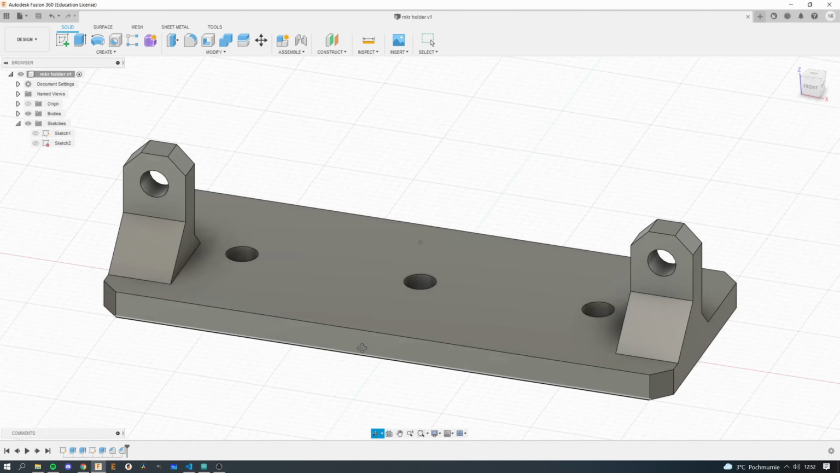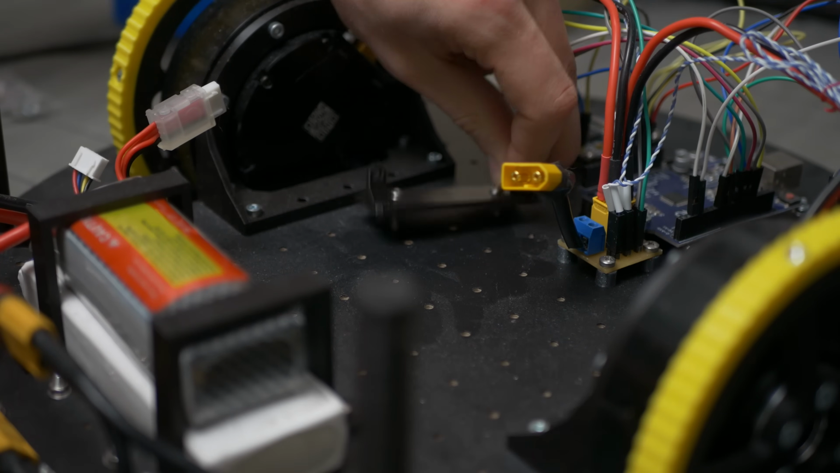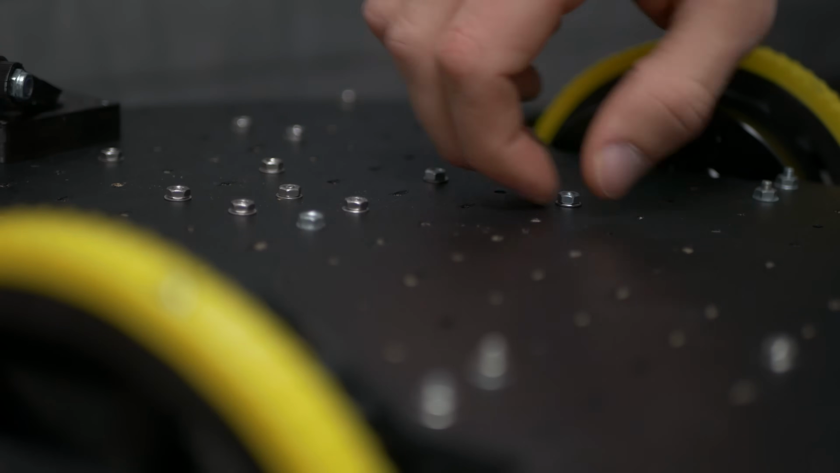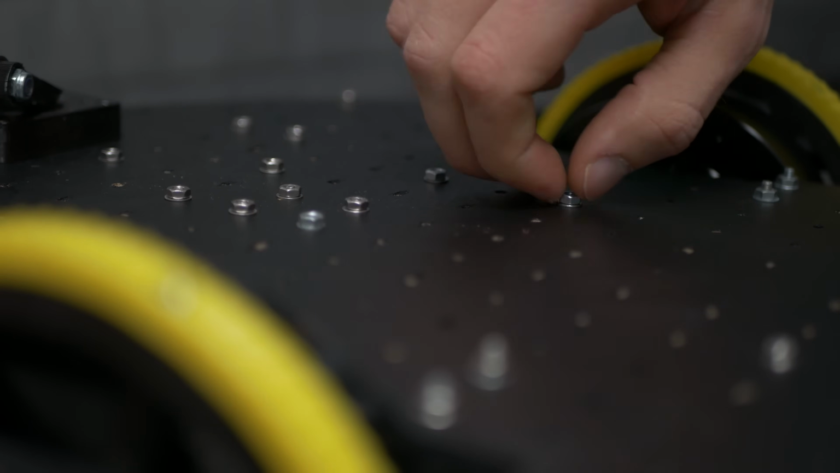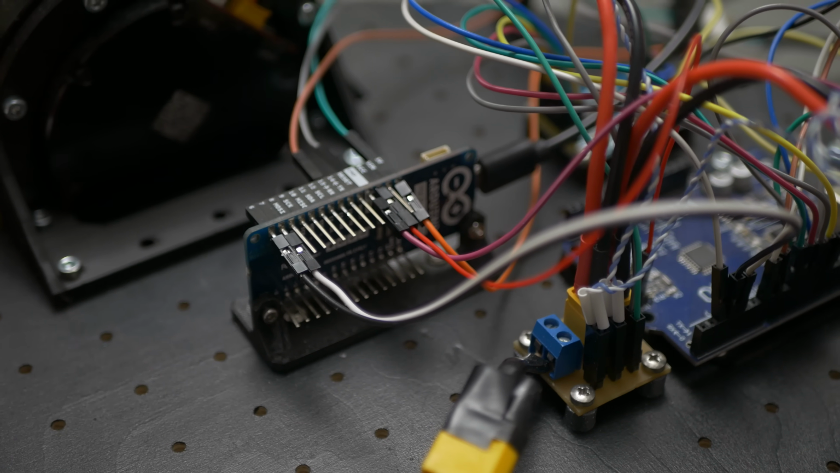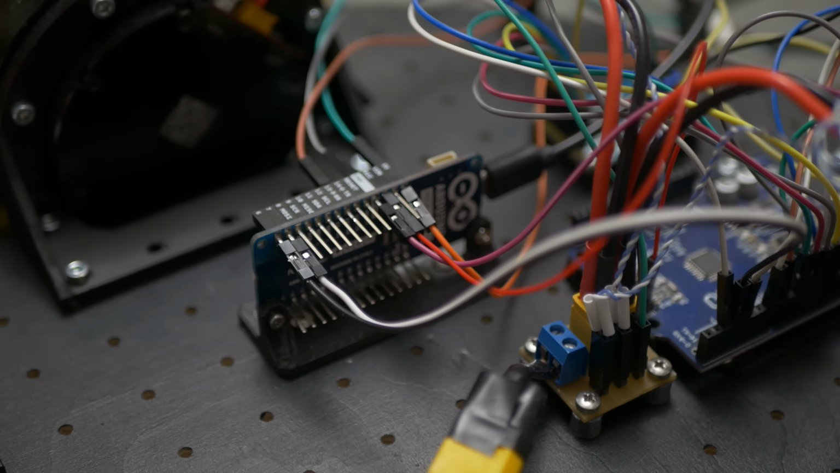And I 3D printed a simple holder for the new Arduino board. Thanks to the open robotic platform design, it was incredibly easy because all of the holes are just 20 millimeters apart, so I don't even need the 3D model of this robot to design whatever I want for a new project.